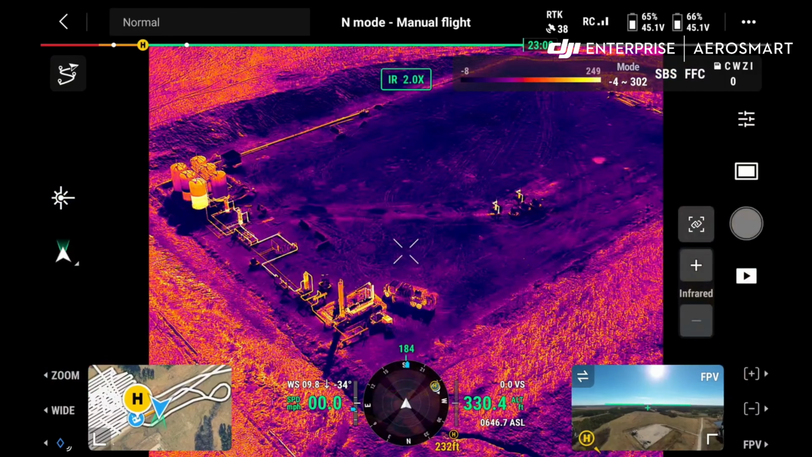So as I was sharing before with the zoom capabilities of the H30T, this is a flare stack that we're able to inspect and to look closely at without ever having to shut down the flare. To do an inspection with this kind of detail would absolutely require a shutdown, costing hundreds of thousands of dollars as that equipment is not able to run. With the H30T, we're able to inspect it and keep the equipment going.